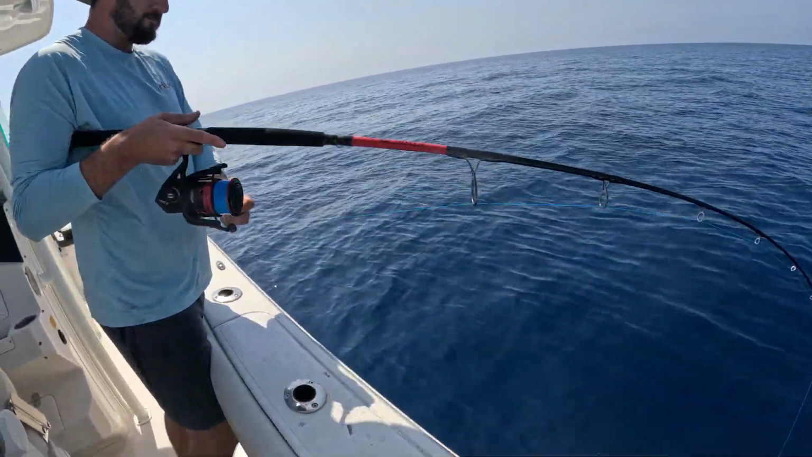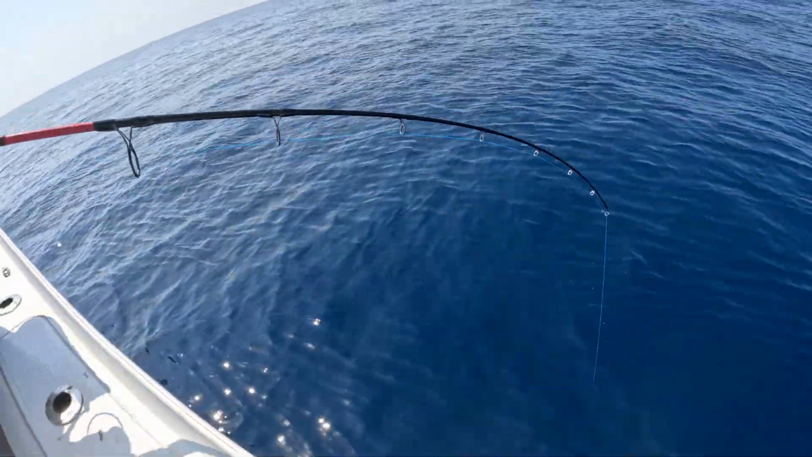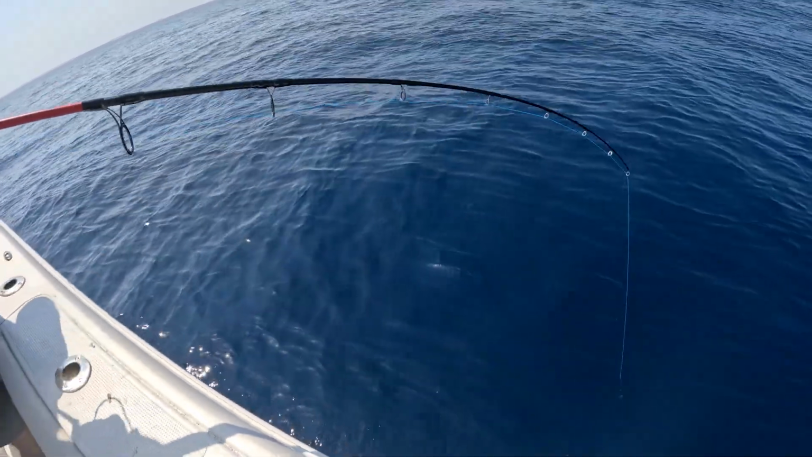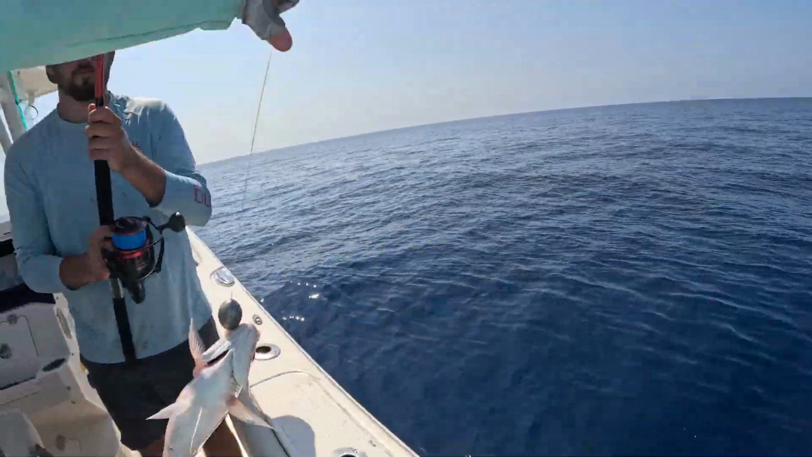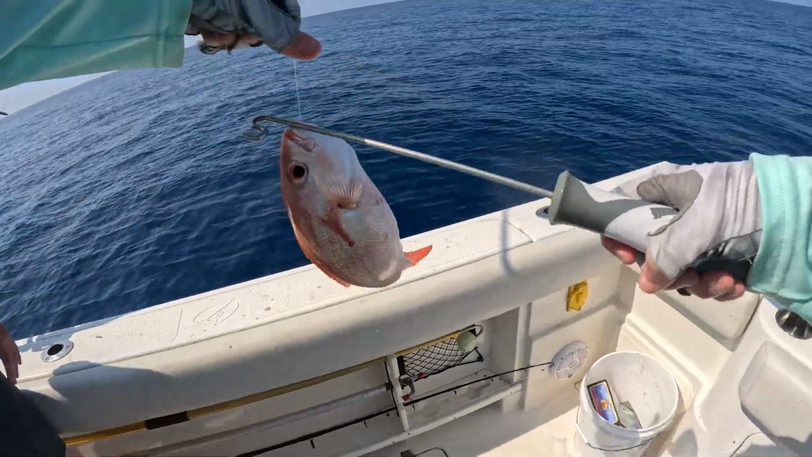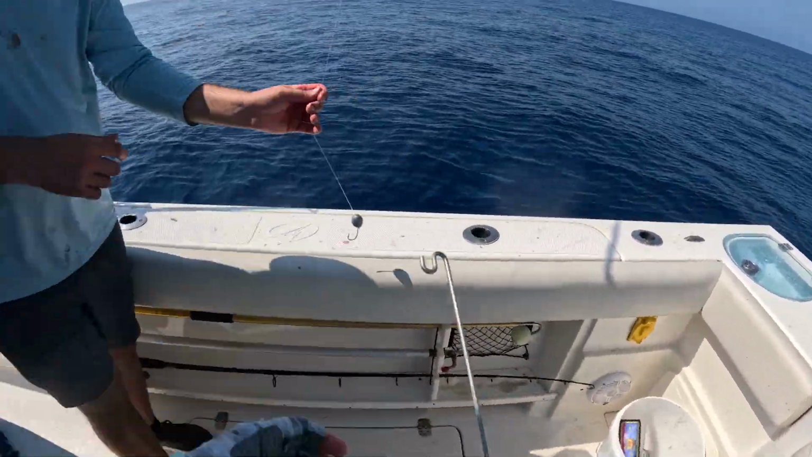Yeah, these are great for snapper. Probably a worm, right? Most likely. Oh yeah, nice worm. Nice fish. Watch this. Let go. There you go.